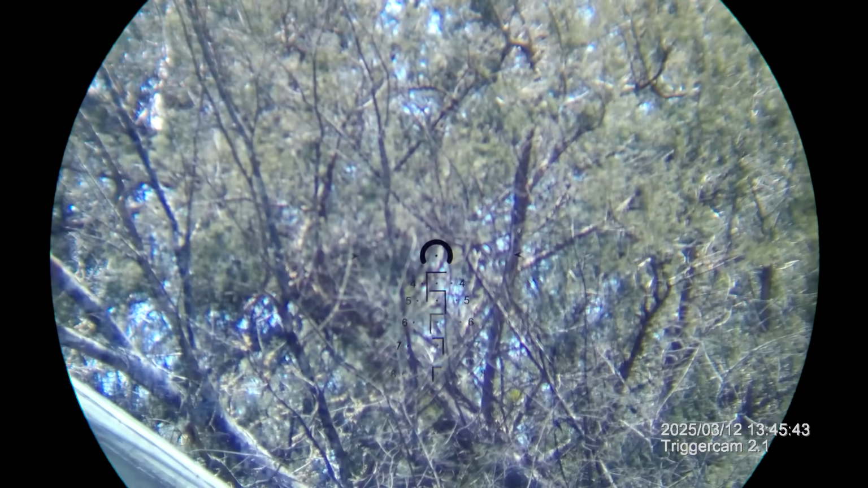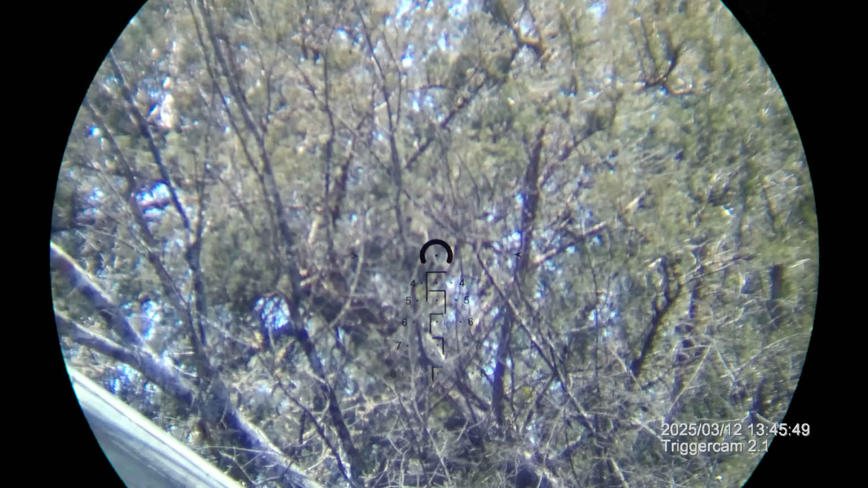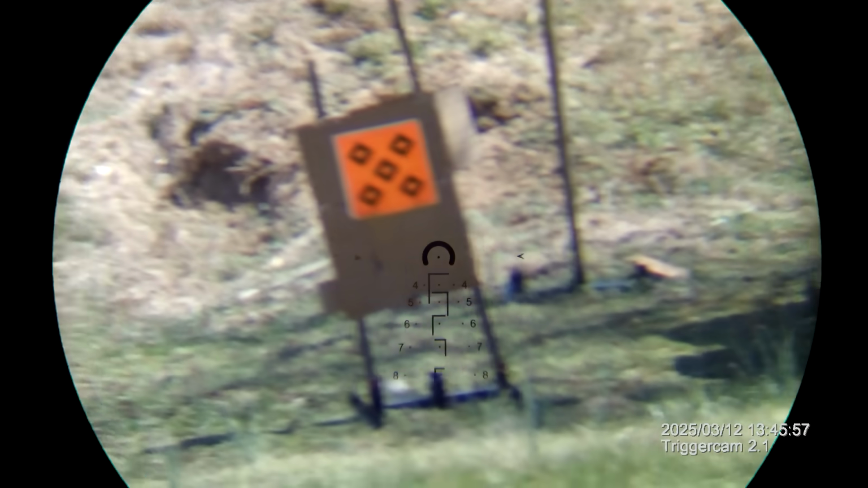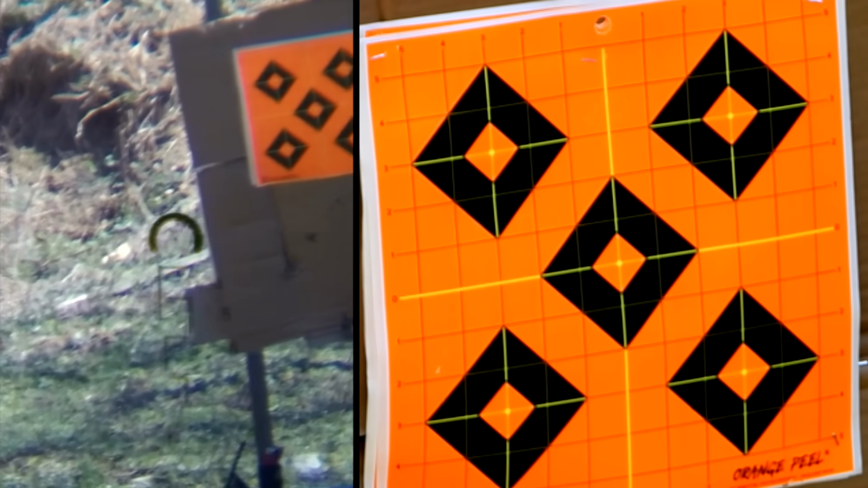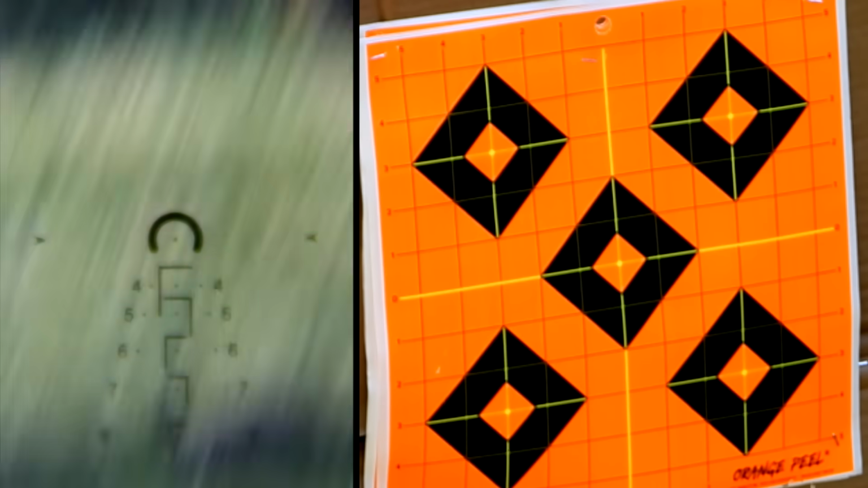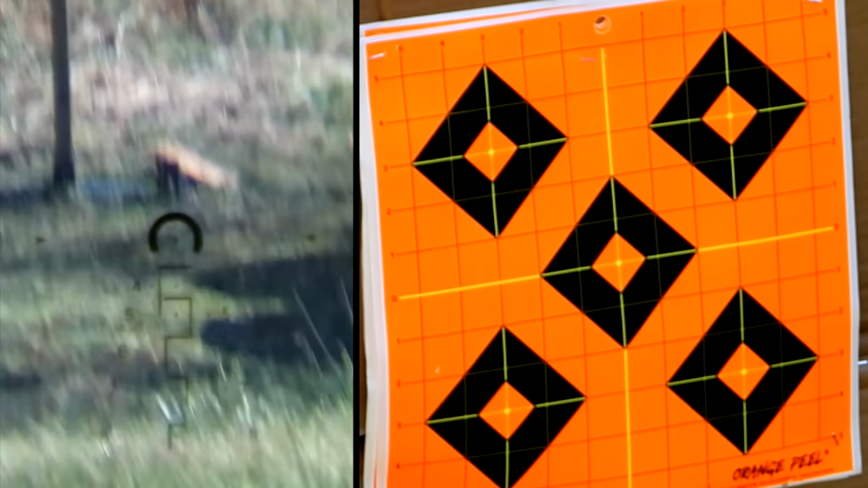So now you see it's fuzzy. So I've got to get my little tool out here, or we're gonna get 1,000 comments of people saying, man, this goober don't know what he's doing. So once I get this set up, I have to actually set the focus on the camera. That's how much I love y'all. I'm trying to make some quality content here. All right, so now we're gonna have split screen. And I'm just gonna get this thing dialed in here. It's only got 8 power zoomies, so as long as I'm like a 2, 3, 4 inch group, we're gonna call it good.